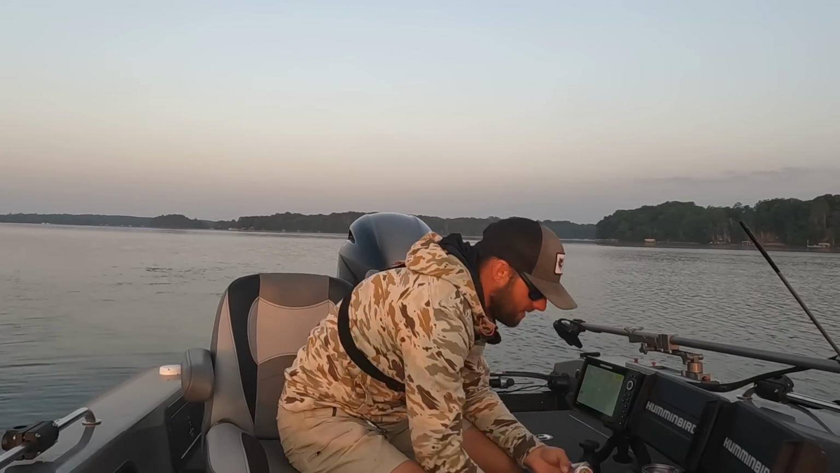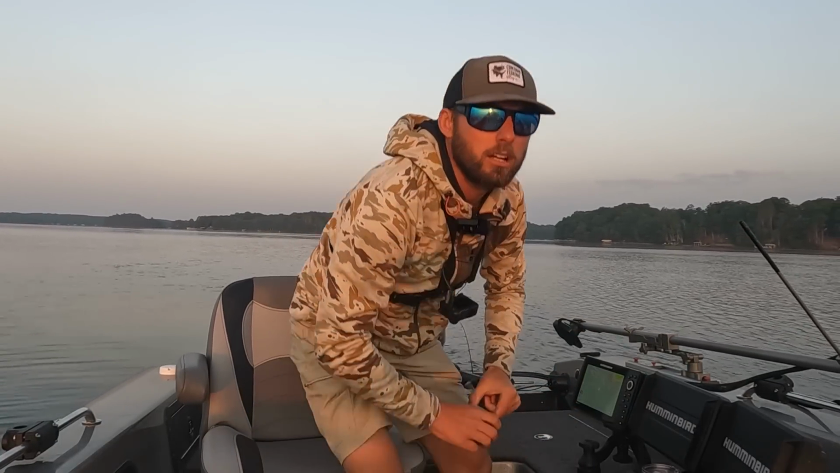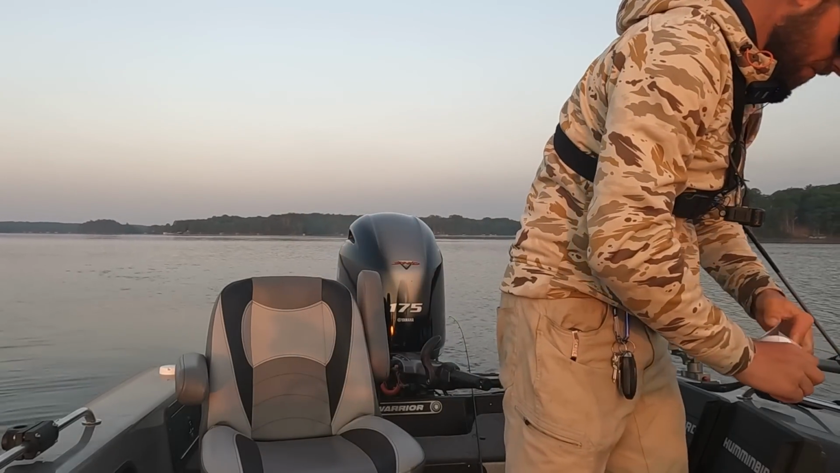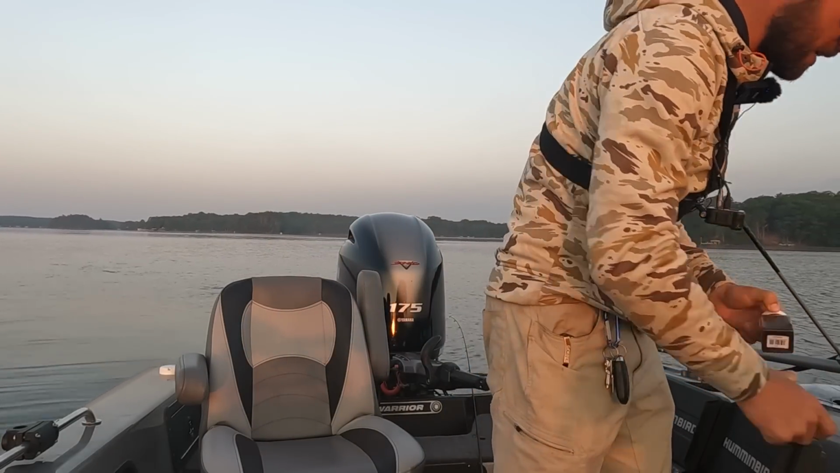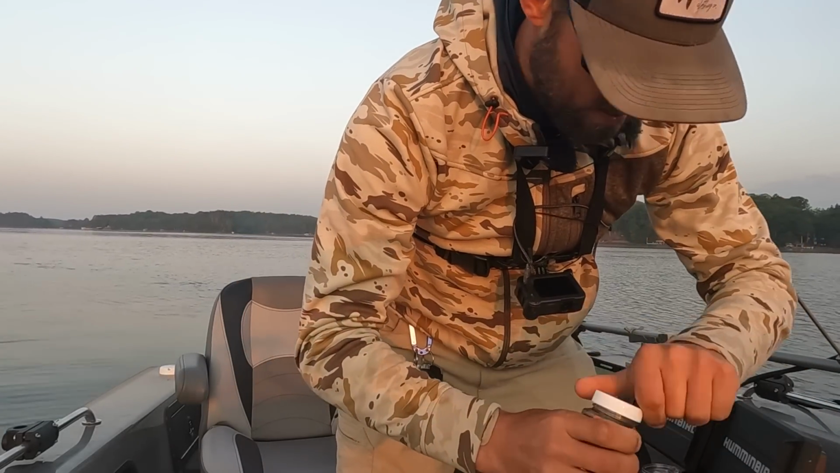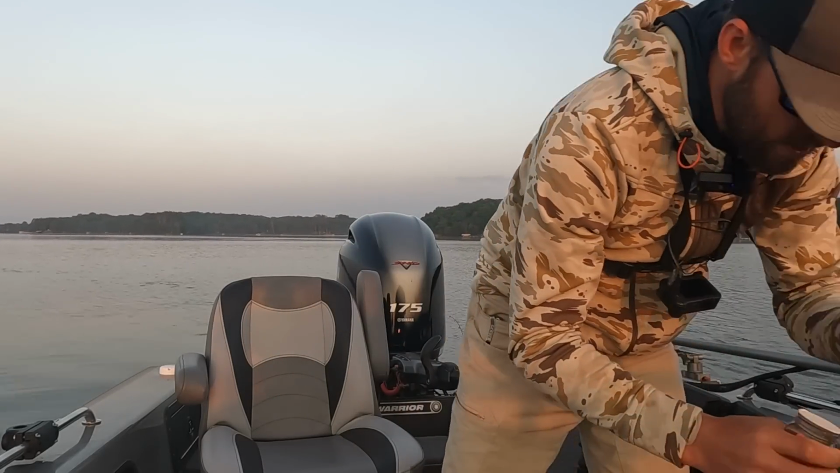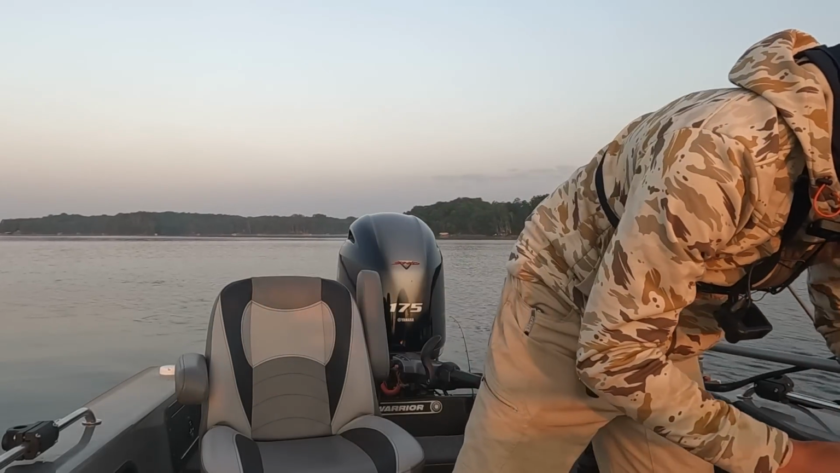Maybe that guy right there. And this is a pork night crawler. It's not necessarily plastic, but because it's pork, it has a very lifelike look in the water. So we're gonna open this up here. It actually was not open yet. I'll show you guys how I like to rig this thing.